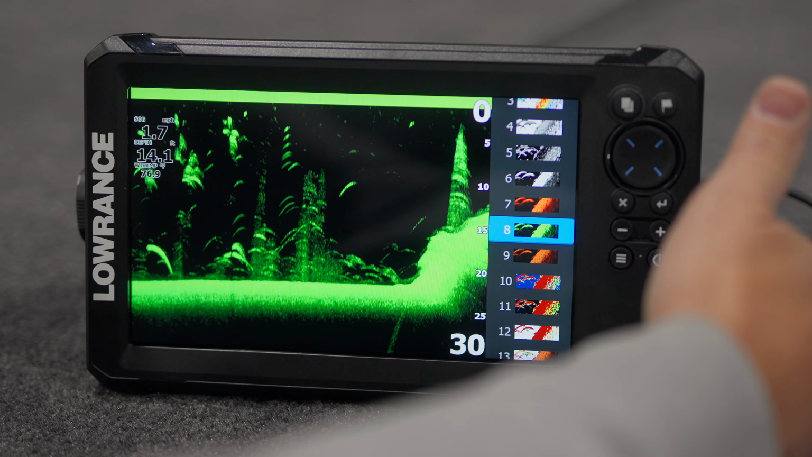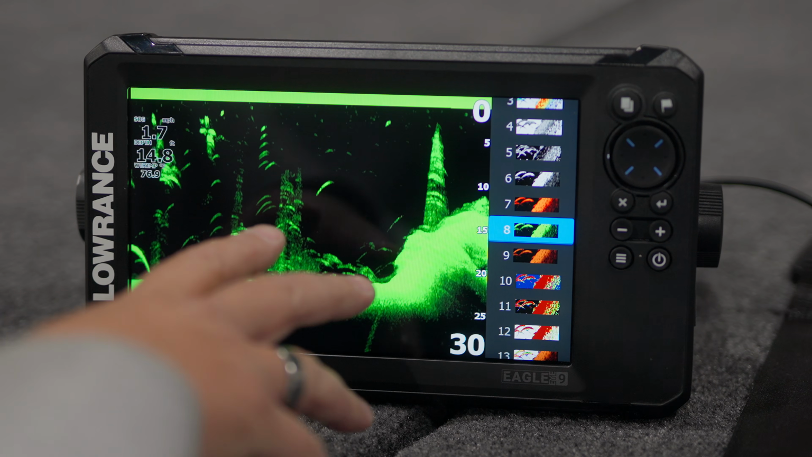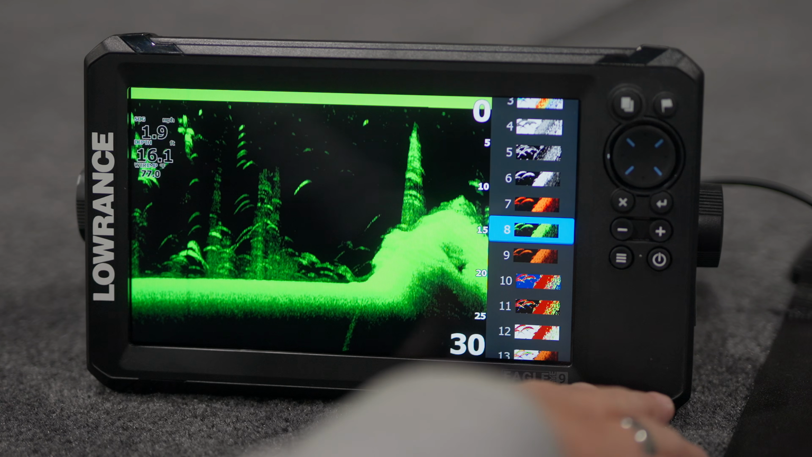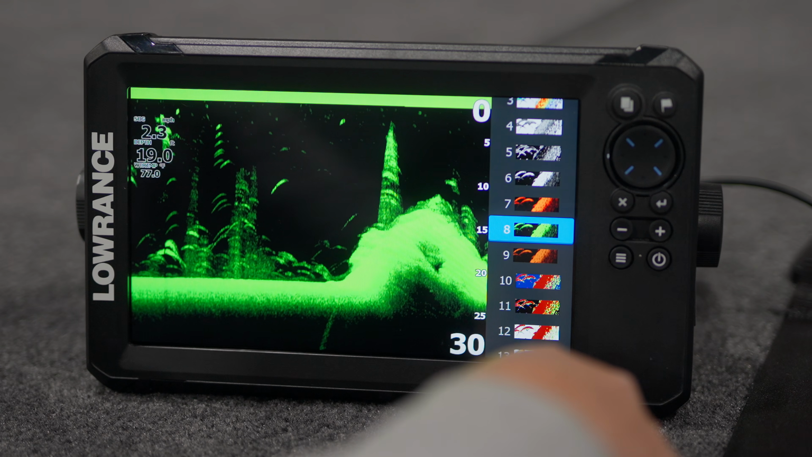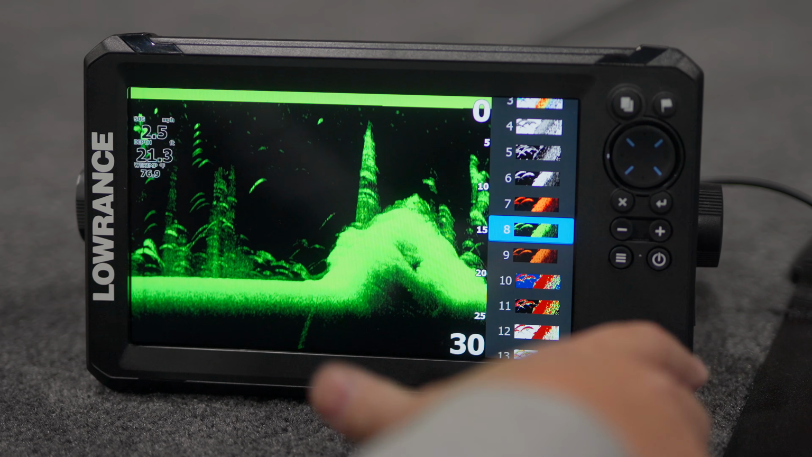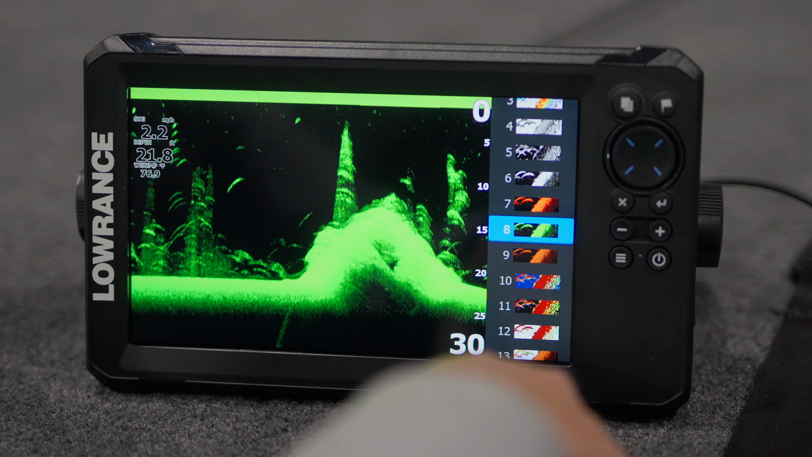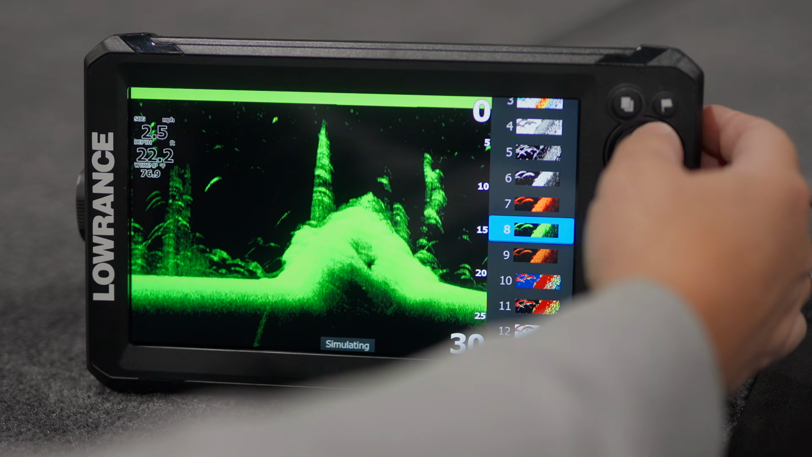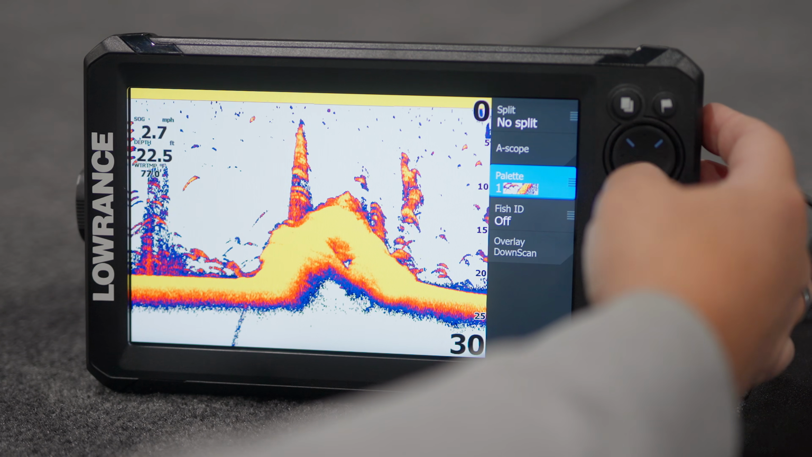Again, a good screen. One thing that I hadn't mentioned yet, but this is a 9-inch screen. The screen resolution on this, 1024 by 600, which is very good for a 9-inch unit. That's what your UHD2s are coming out with, that same screen resolution. A little less than, say, your Pro 9 or Live 9. They're going to be 1280 by 700, but still pretty good picture clarity with a 9-inch unit. Let's go back to our regular settings and then exit back out of this.